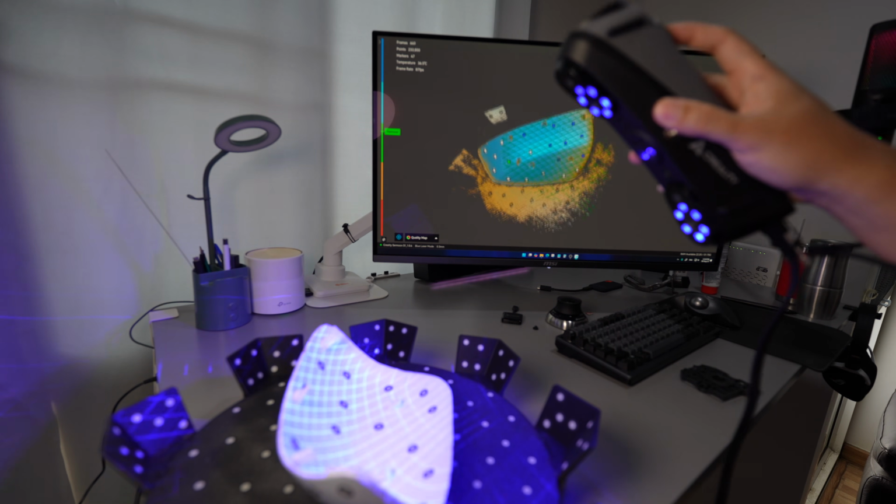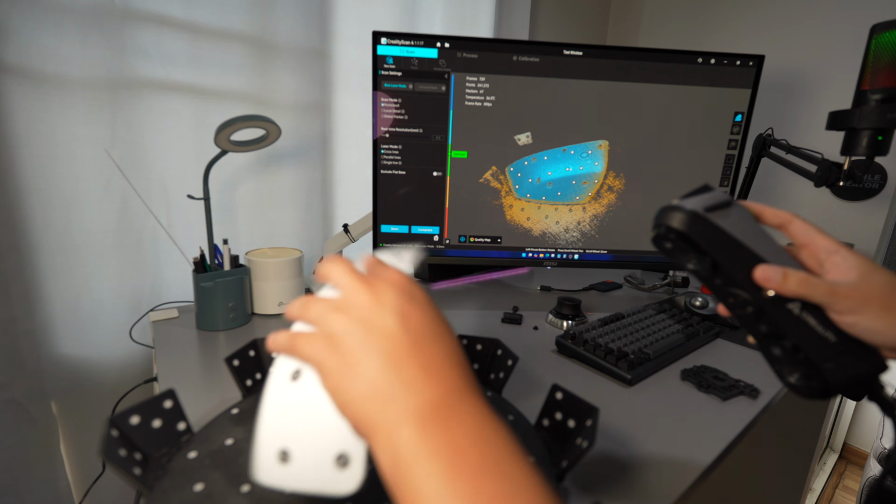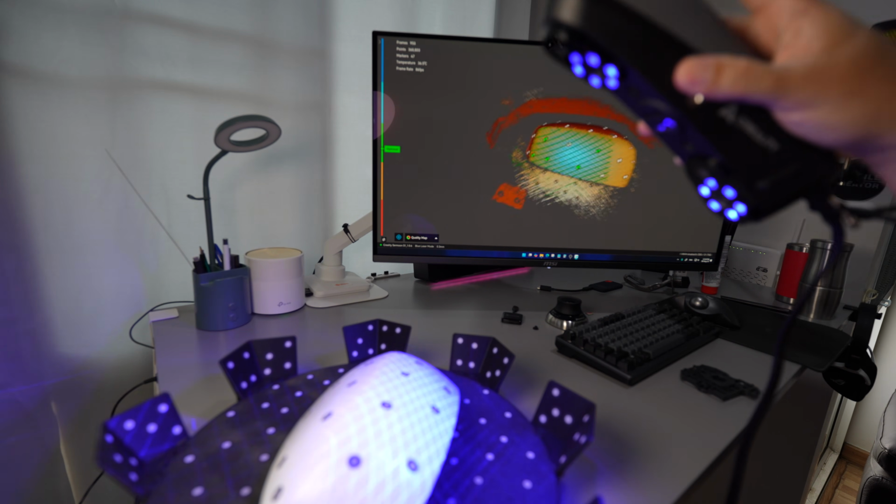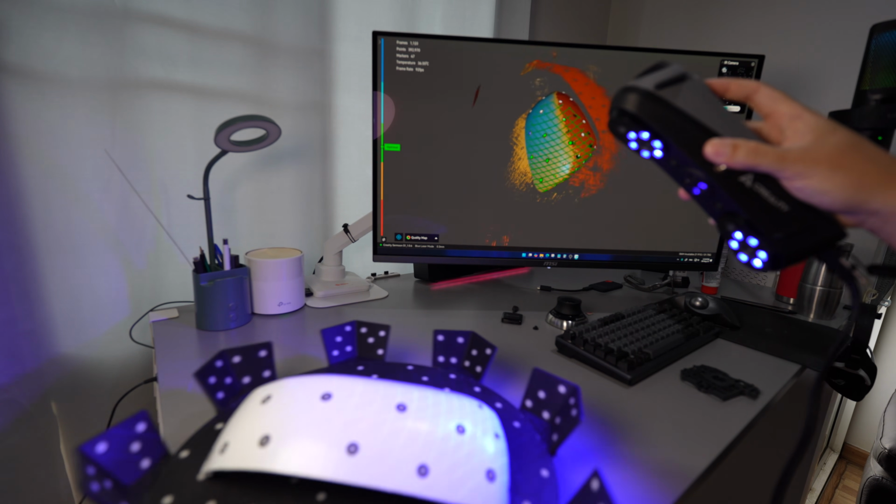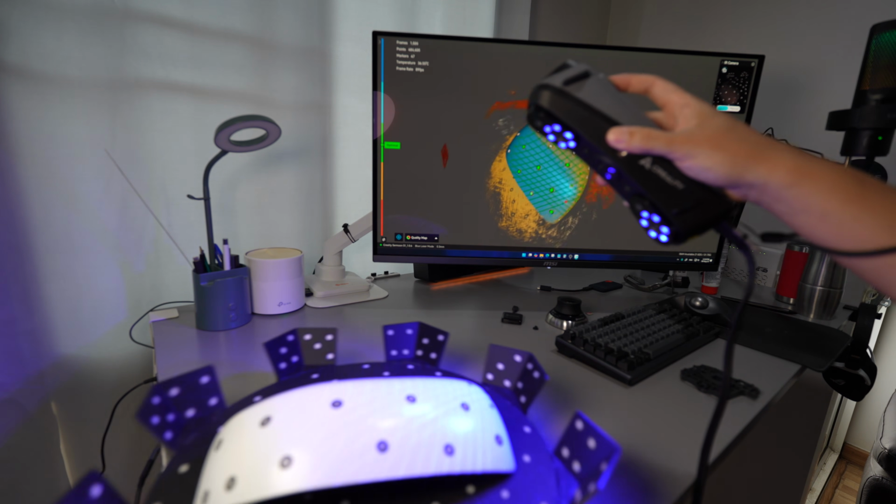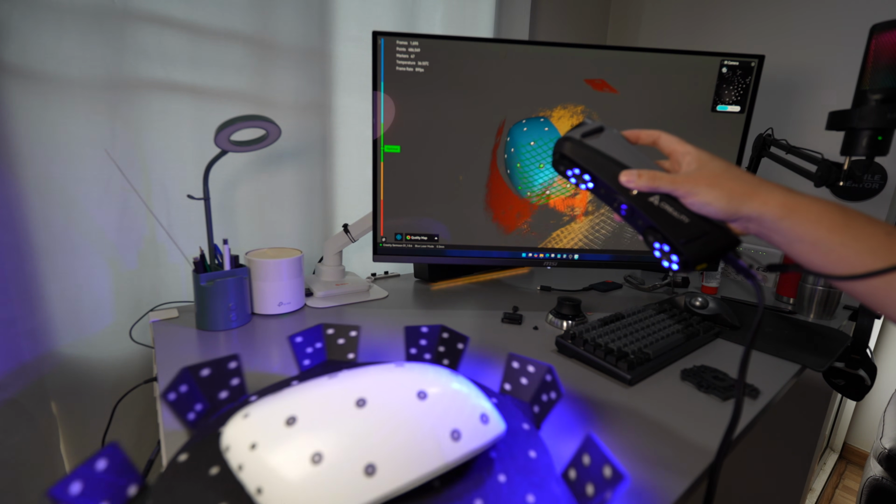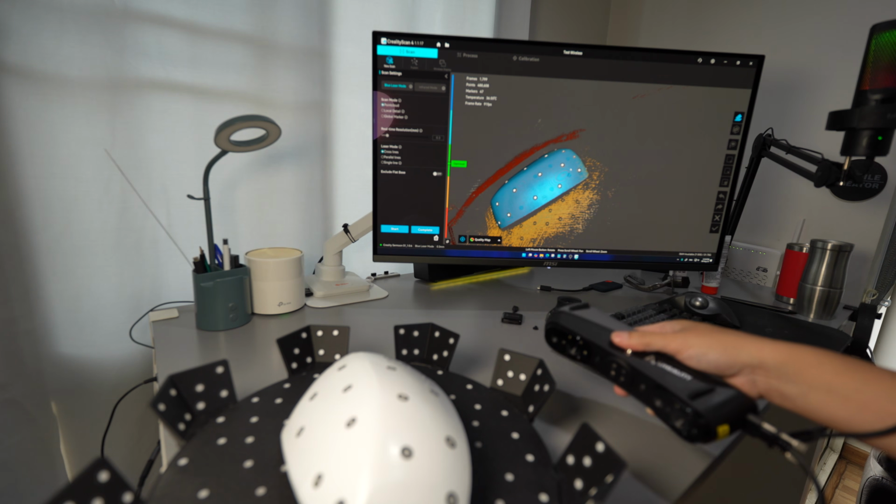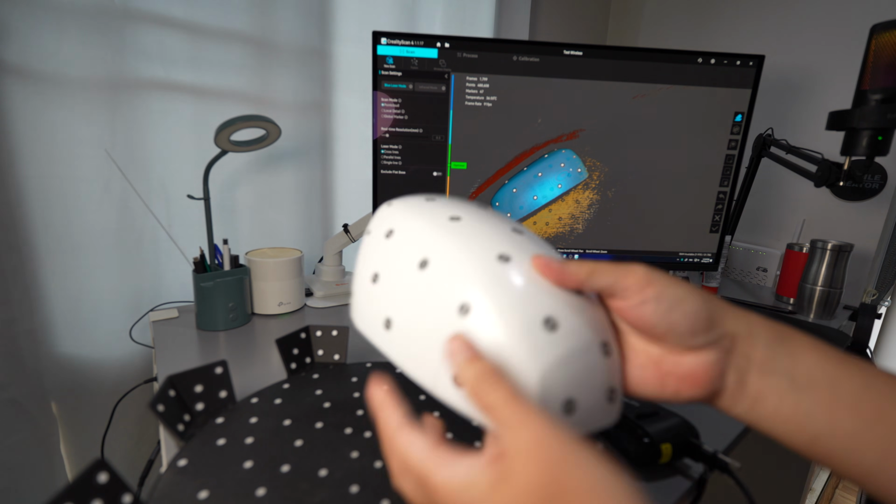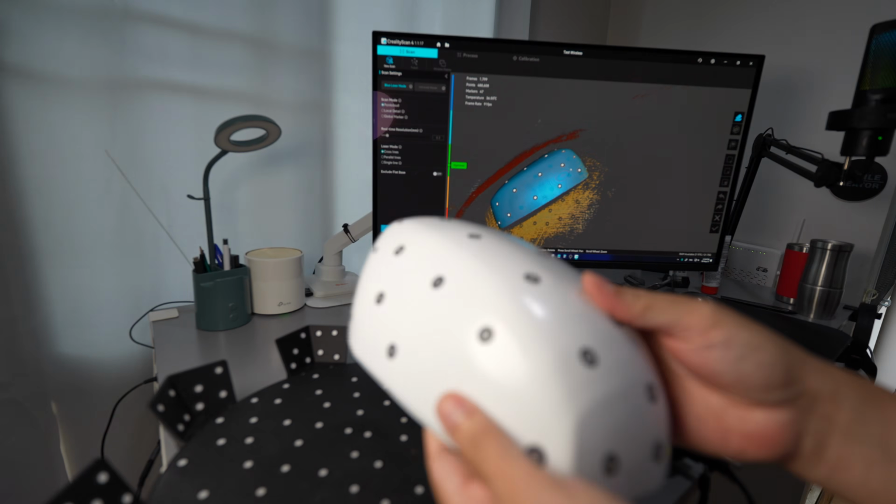You can scan both sides, flip over, and it will just know that this is the outer shell. Yeah, that's it. Finished for the thin shell scanning on both sides.